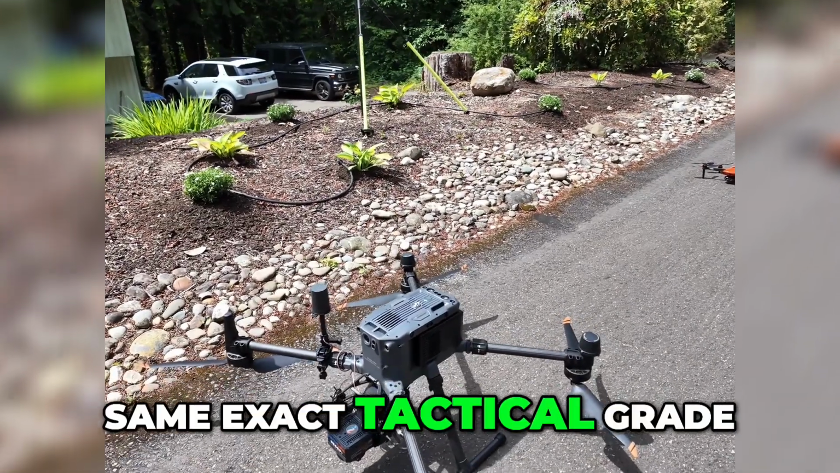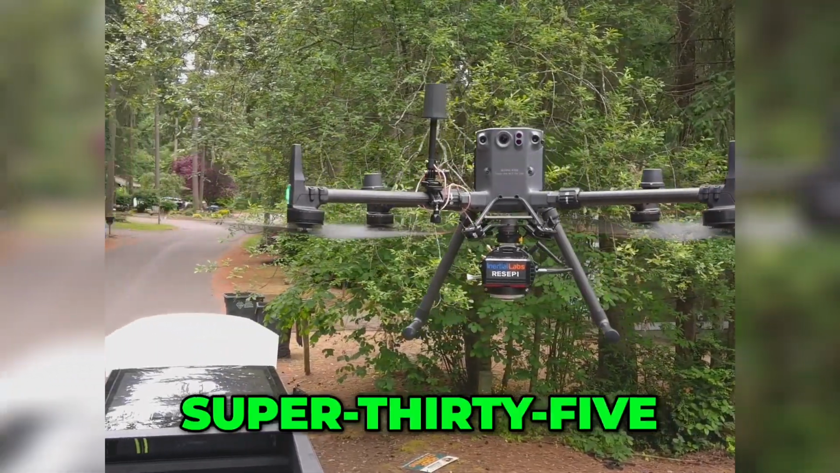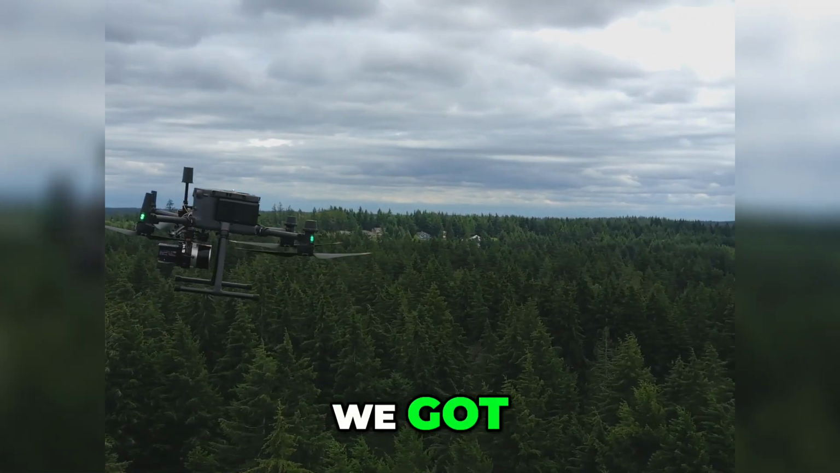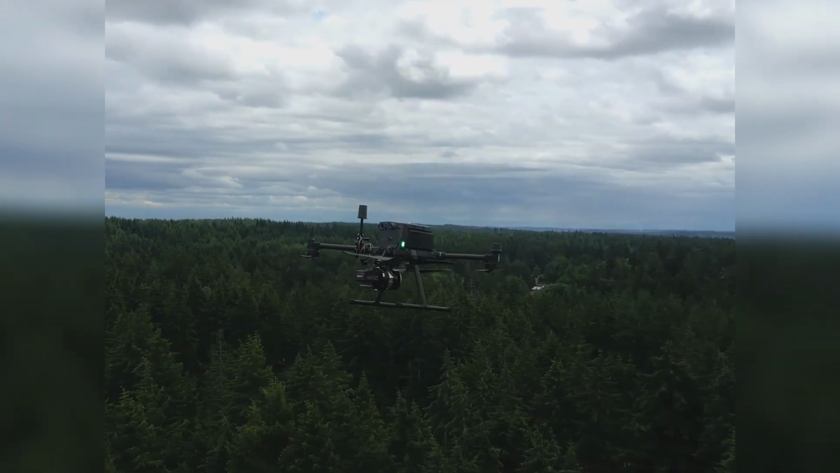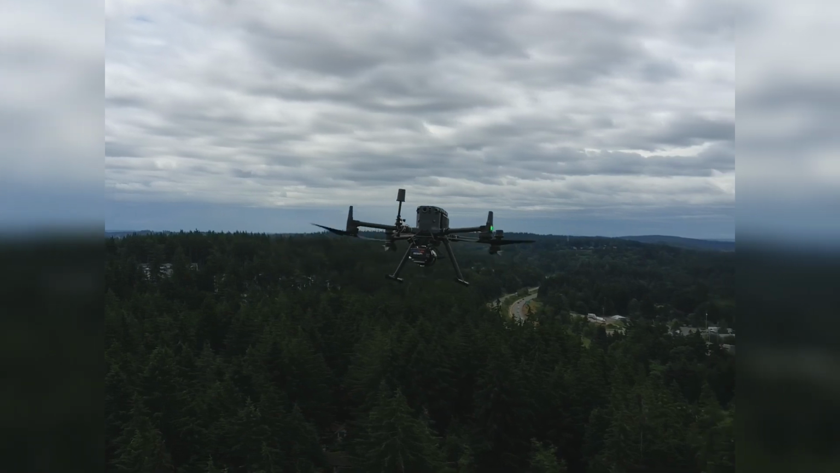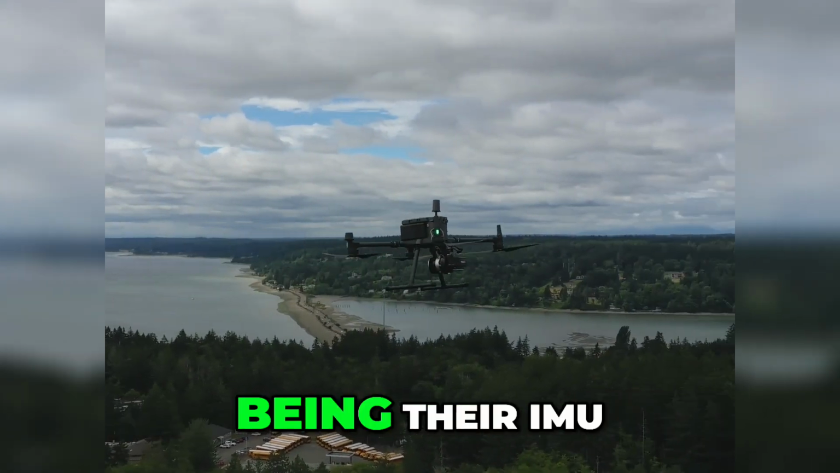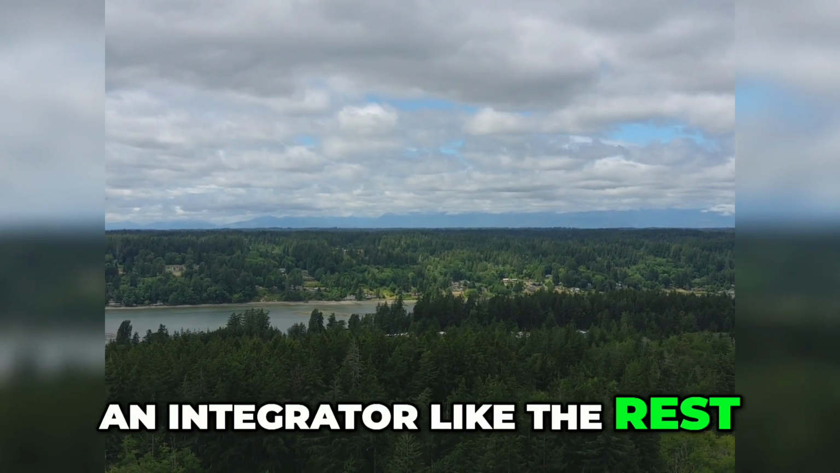So same exact tactical grade Inertial Labs IMU, same exact 24 megapixel Sony APS-C size, Super 35, however you want to say it, size sensor. Same package, same everything, just instead of having the 70-degree field of view Livox AVIA, we got the 360-degree 32-channel Hesai XT32. So the fan favorite, you've seen it on so many different things, Spheral Orbis, all the GOQs, Yellowscan, you name it. It's probably the most popular sensor overall that there is, and then just RESEPI's take on it, with their special sauce being their IMU, being the one actually making it instead of just being an integrator like the rest.